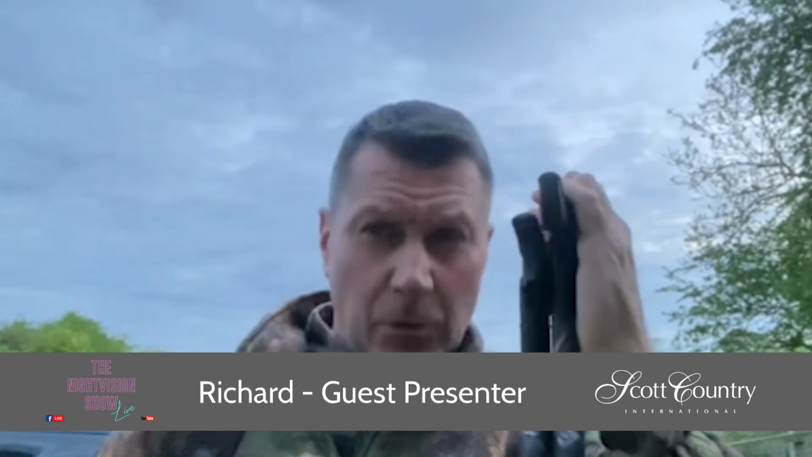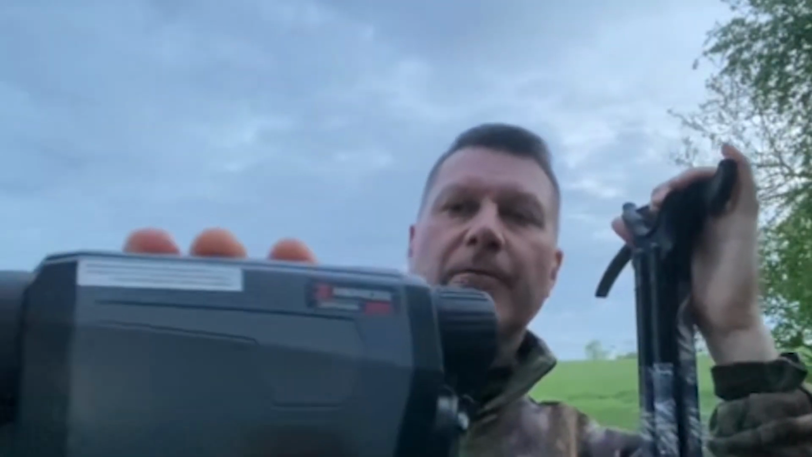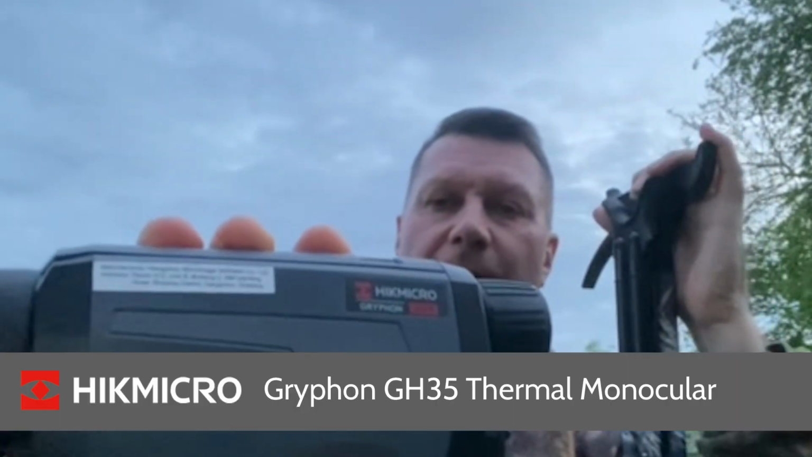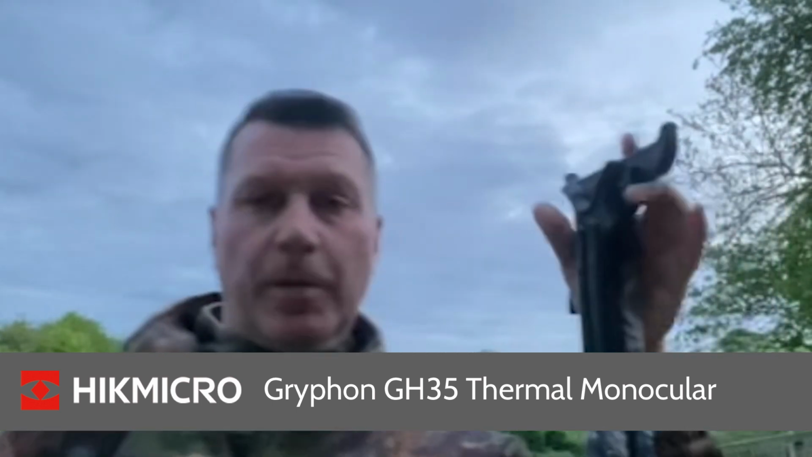So I'm out tonight for a fox that's shown next to a pheasant pen on the trail cam. No chicken nuggets tonight, just the bare essentials. Got my collar, I've got the Infiray TL35 tube, and of course my very worthy GH35 HikMicro Gryphon, which has been producing brilliant results for me. So wish me luck and I'll catch up with you later.